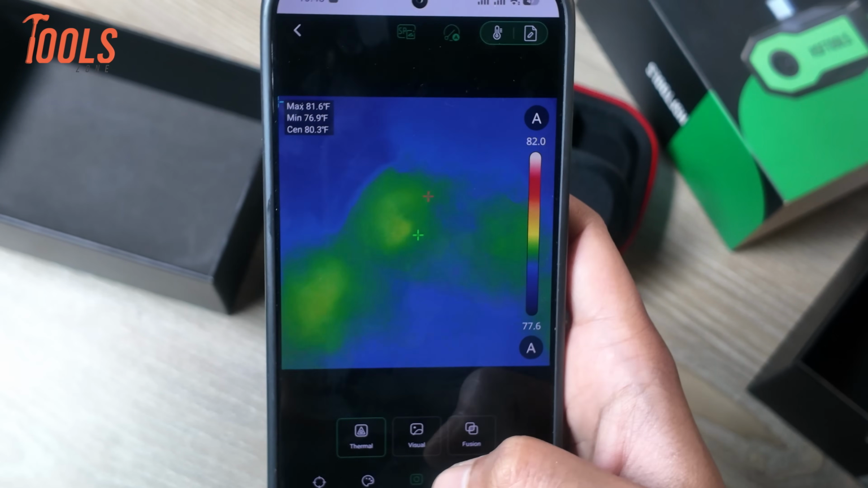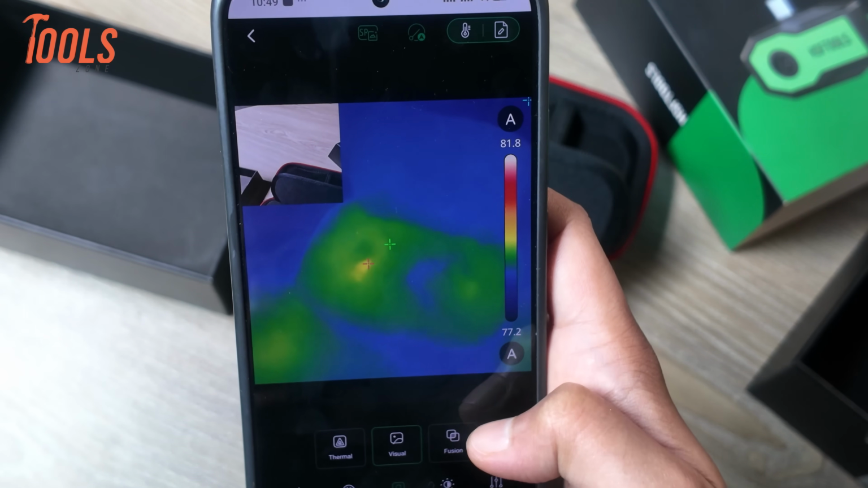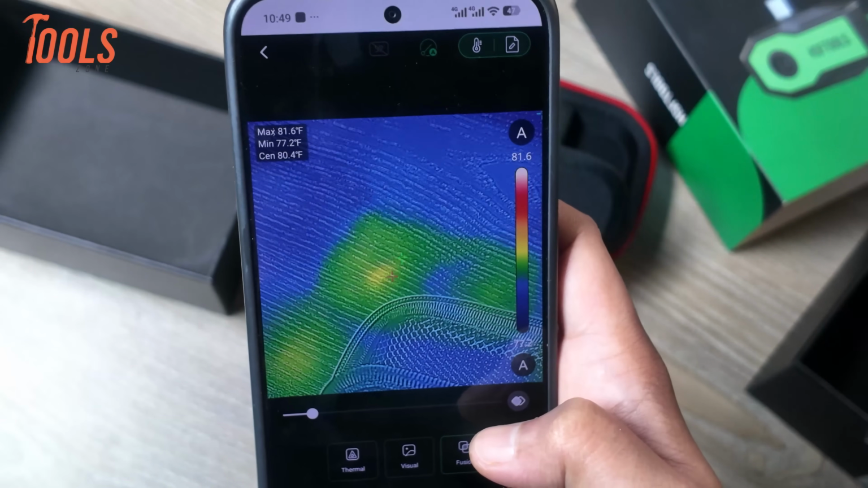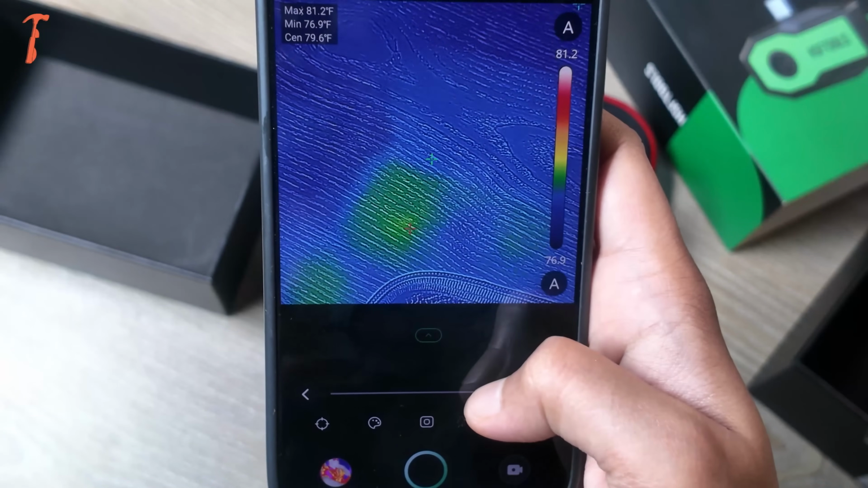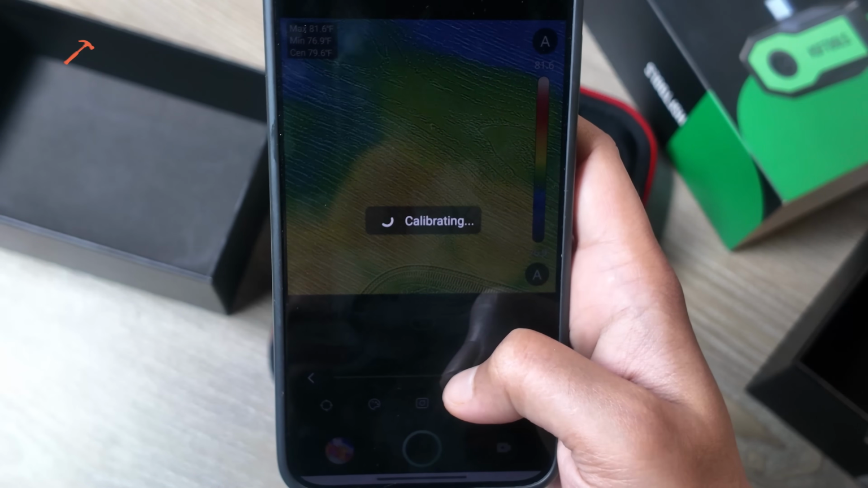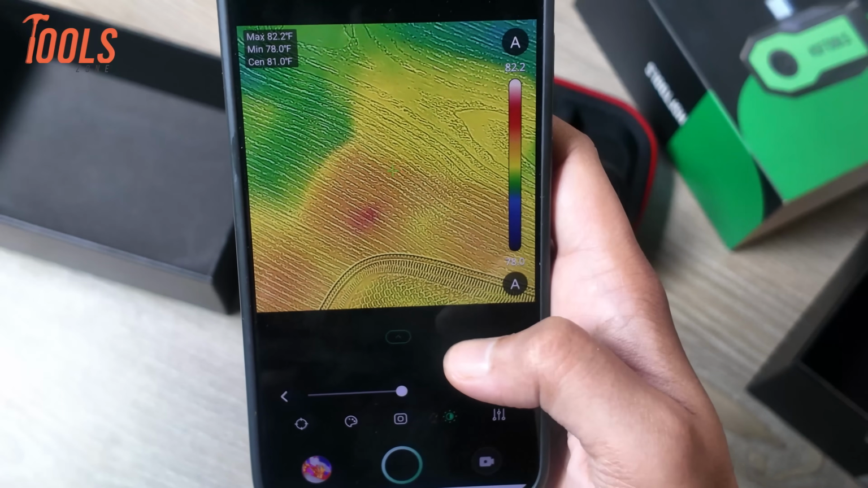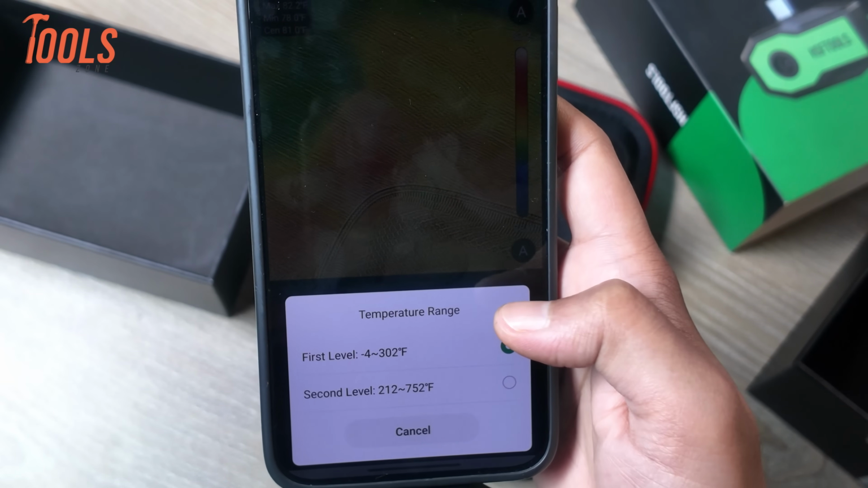There's also a visual mode where we can see a normal camera image, and there's a fusion mode that combines both the visible image and the thermal image into one. From here, we can adjust the brightness. After changing the brightness, the device calibrates automatically. We also have controls for contrast, sharpness, color distribution, and the temperature range.